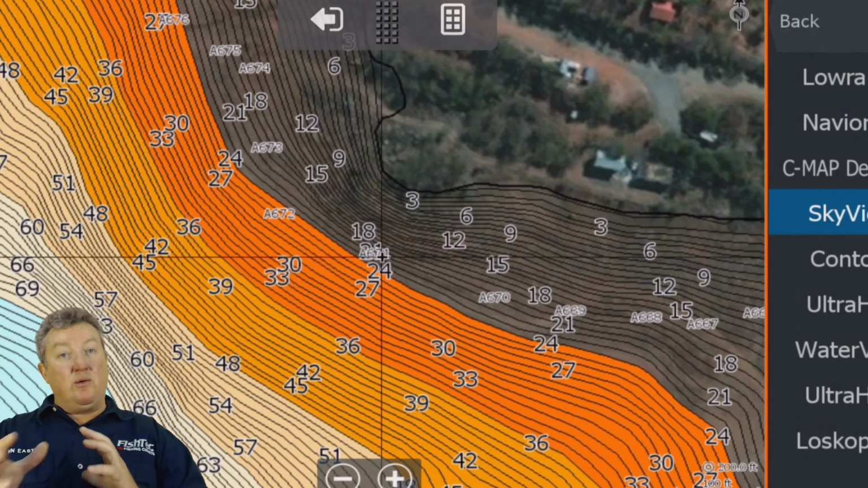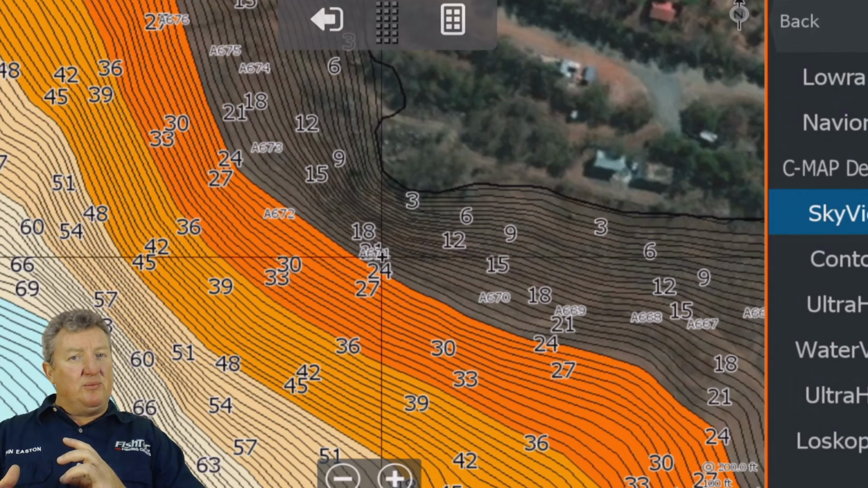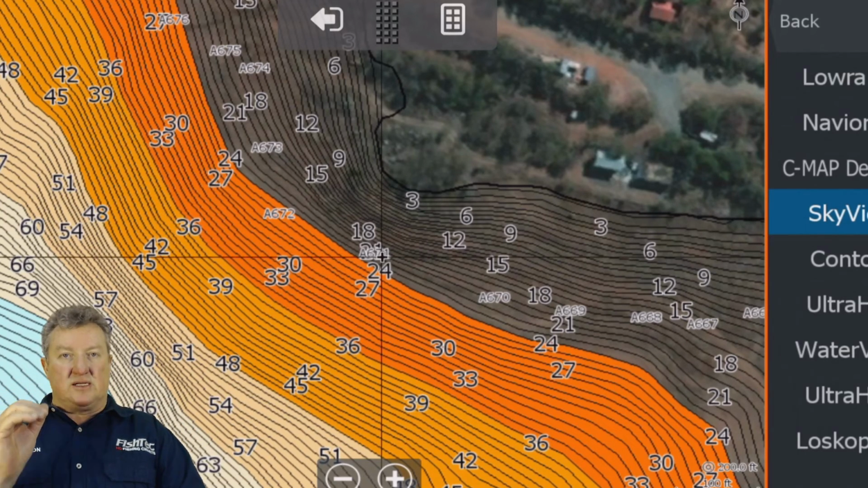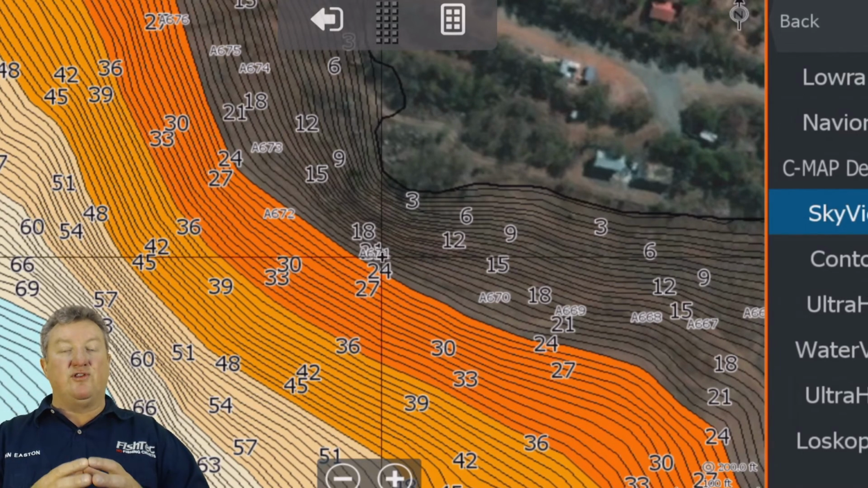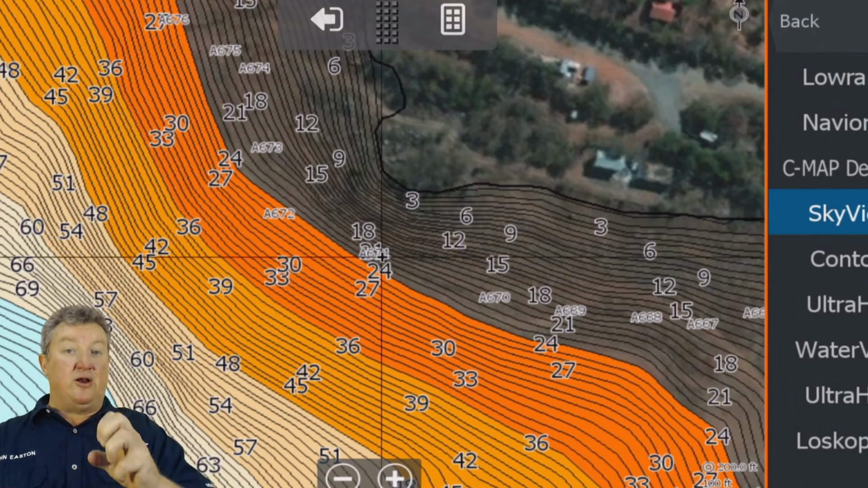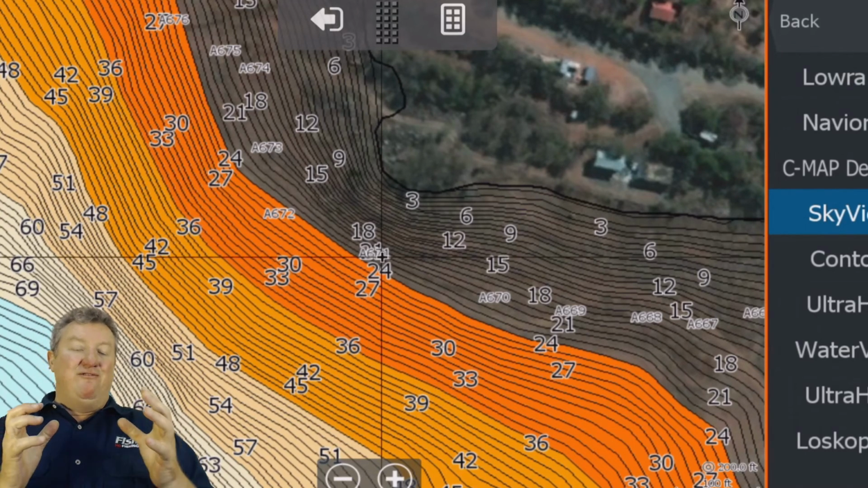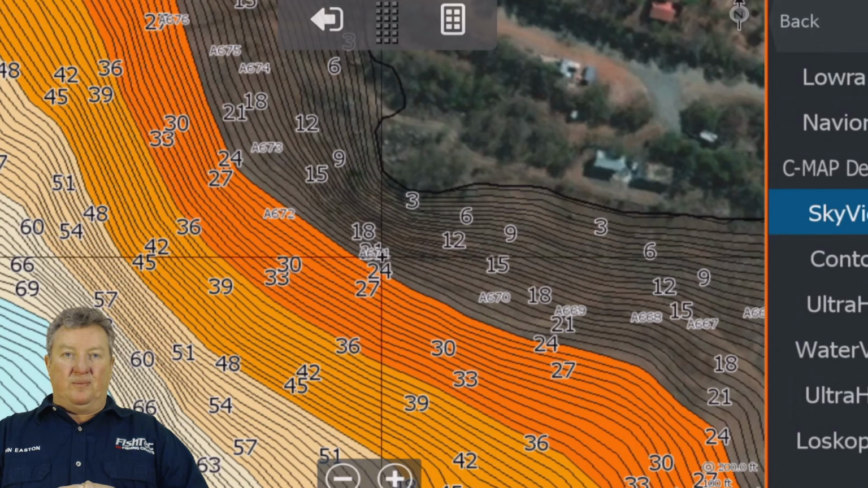That's fantastic. How it's going to work, how reliable the link is going to be, we'll have to see. I'm hoping it just works flawlessly. That'll just be fantastic. But the HDS Live, there's something big coming in 2019. The HDS Live for the first time is going to have live view, like the Garmin Panoptix Live Scope. We're going to have that on the Lowrance. Very, very exciting stuff.